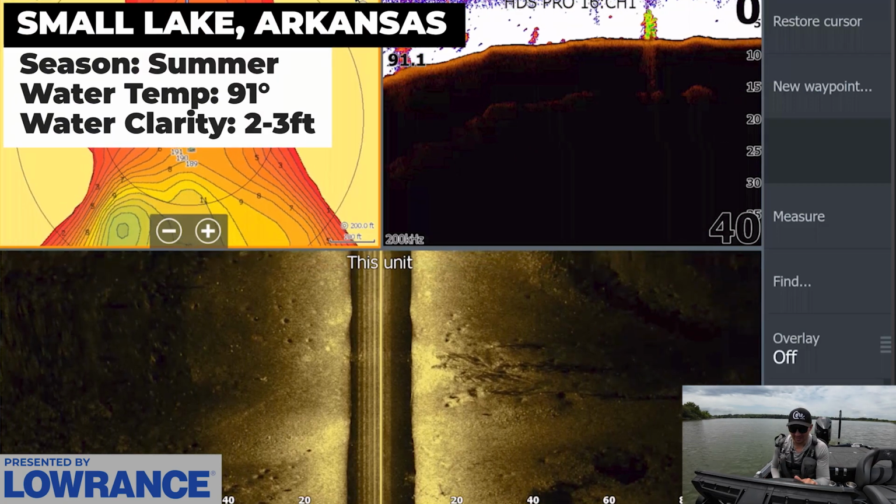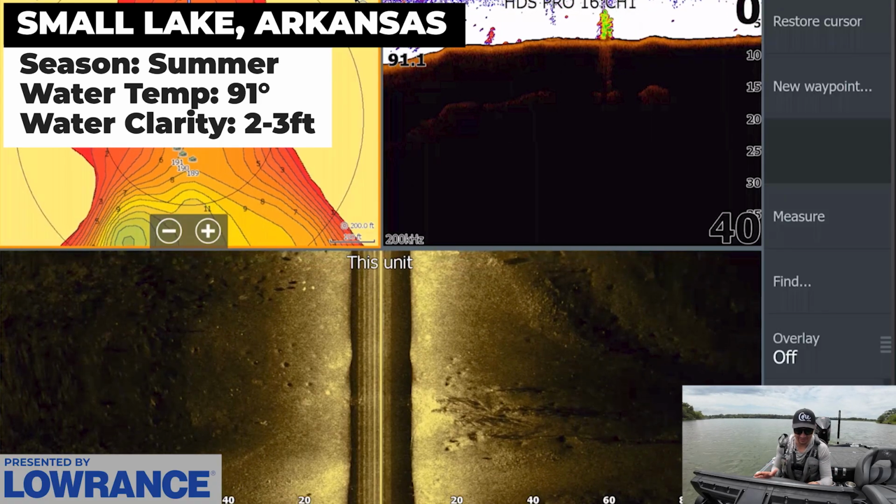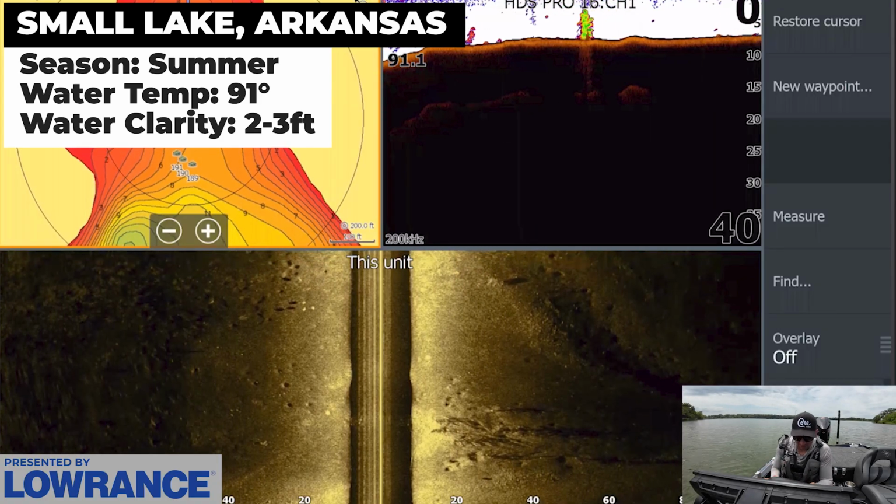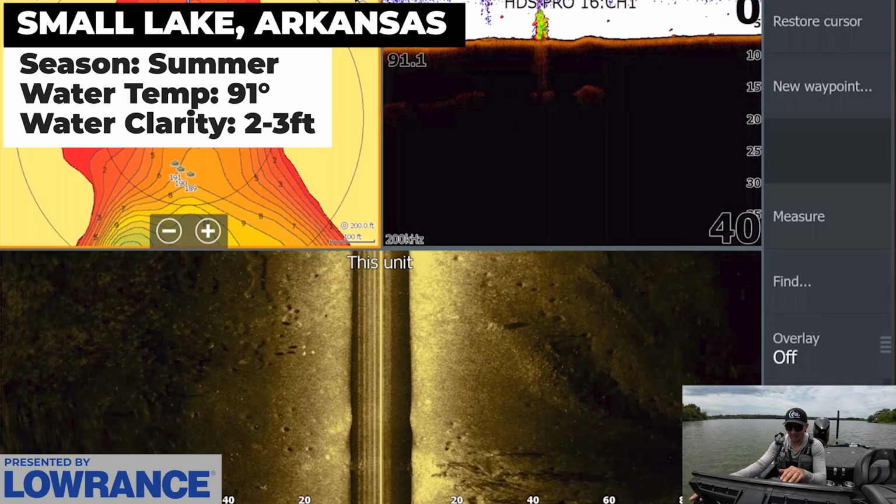I'm out here on a small lake in Arkansas to try to find a very specific pattern. And actually there's some fish right there too. Wow, that looks so good. I need to mark all this, but I'll show you what I have going on here.